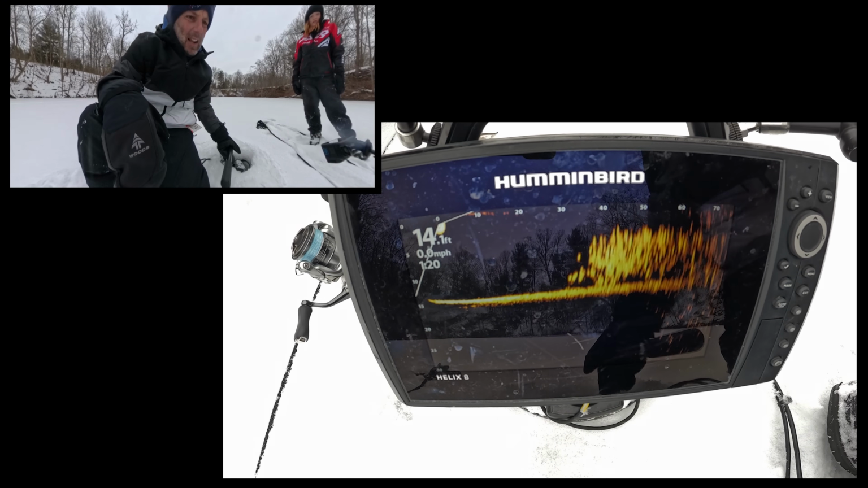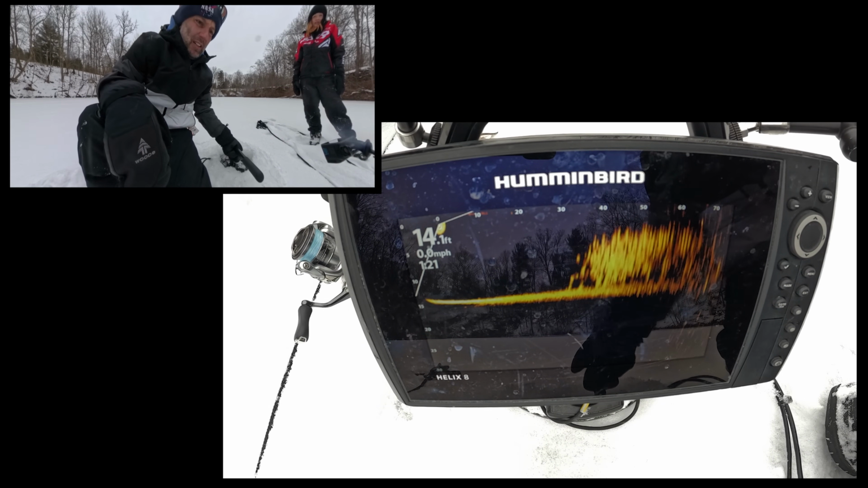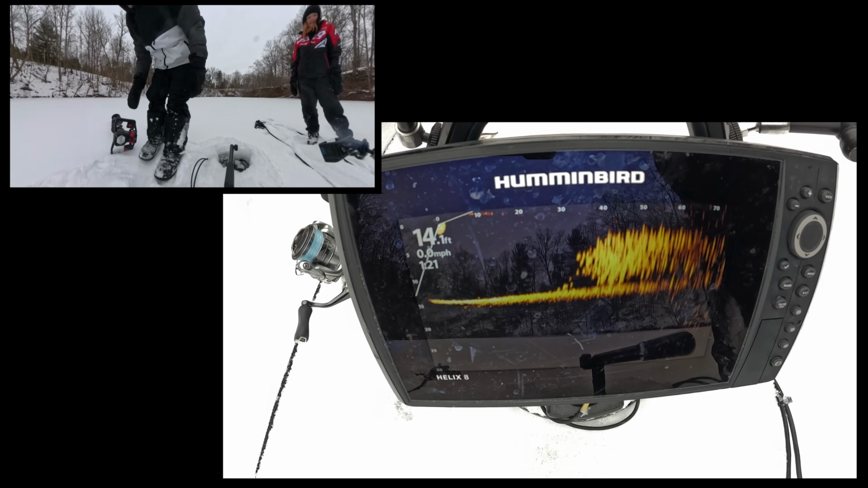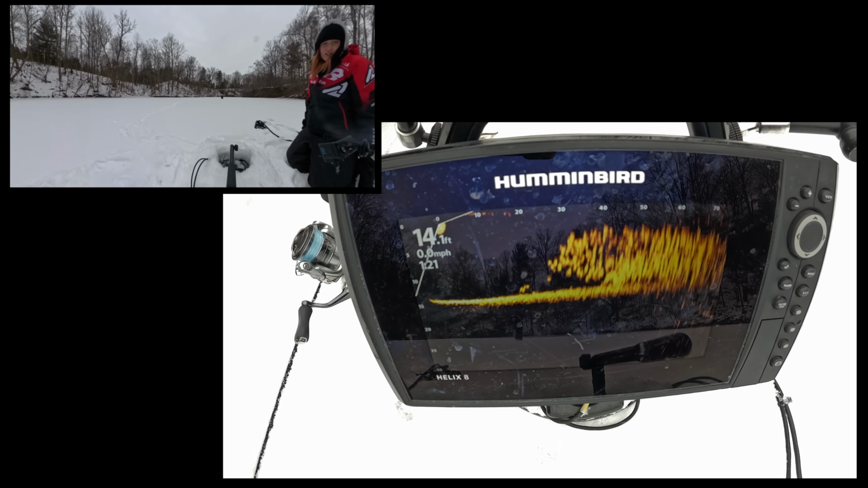Woo! Is that a giant school of fish? Is it just bait? It's a giant school. Okay, you tell me if they all scatter. Well, that's how we'll find out if they're fish. Holy cow, that's huge!